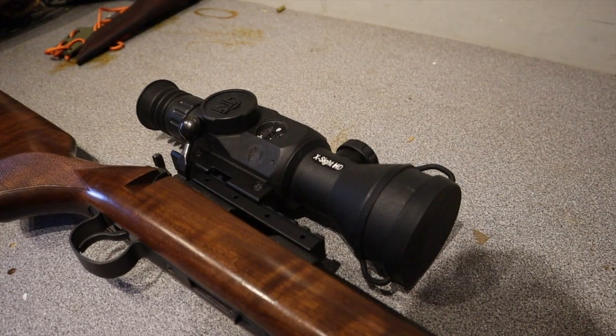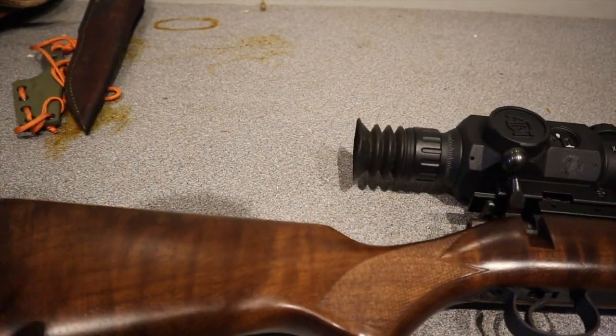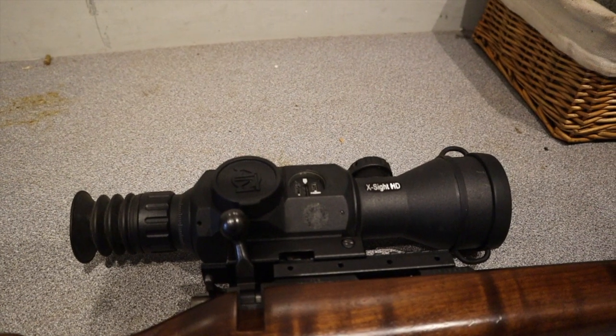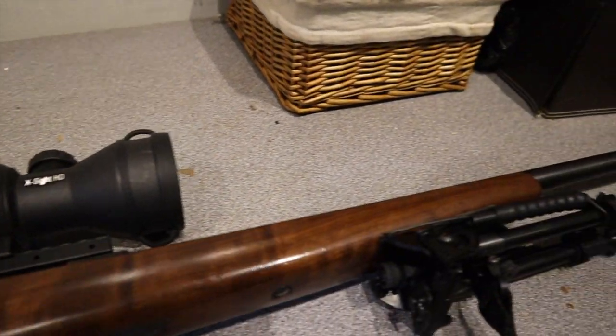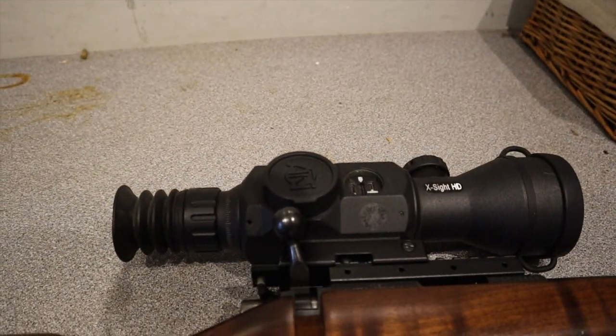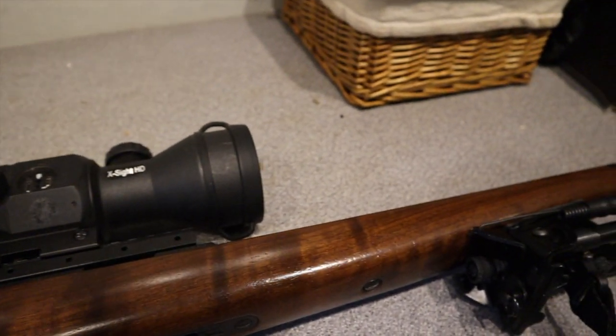So we're going to do some rabbit lamping tonight, as I've said, and we may well see a fox or two as the cubs will be coming out this time of year. It basically connects through here to a battery pack which sits on the stock. We've been down on the range today, and it's been pretty good so far, and we will find out what it's like this evening. I look forward to using it. Hopefully we can get some shots of some rabbits, but in theory we should also hit, as it's zeroed right in, so look forward to it.